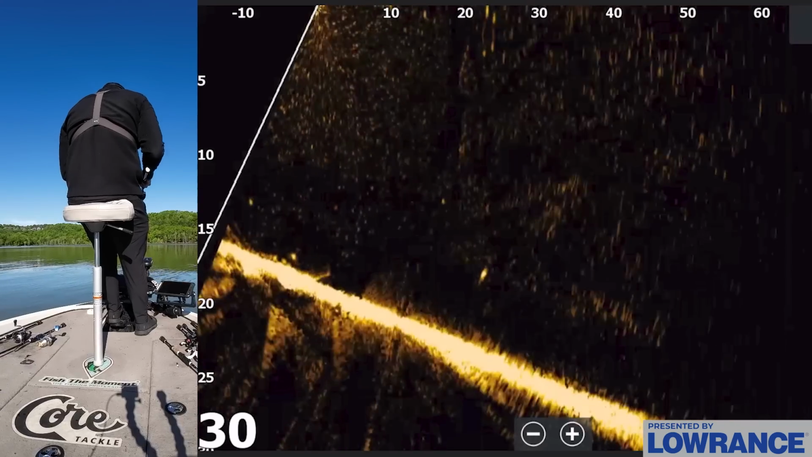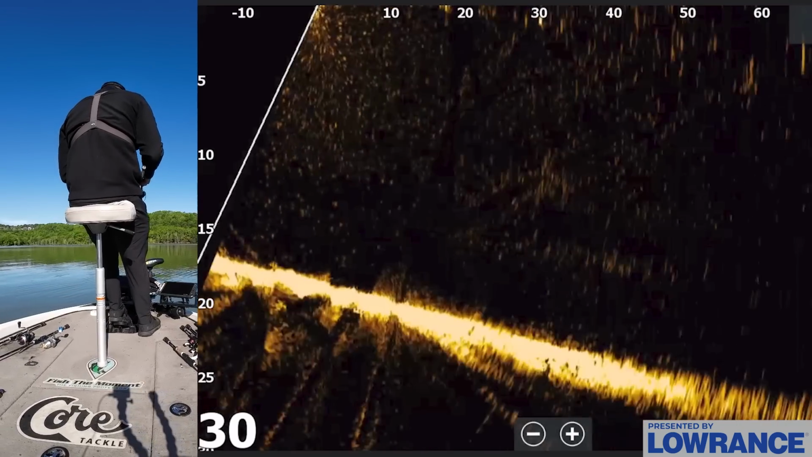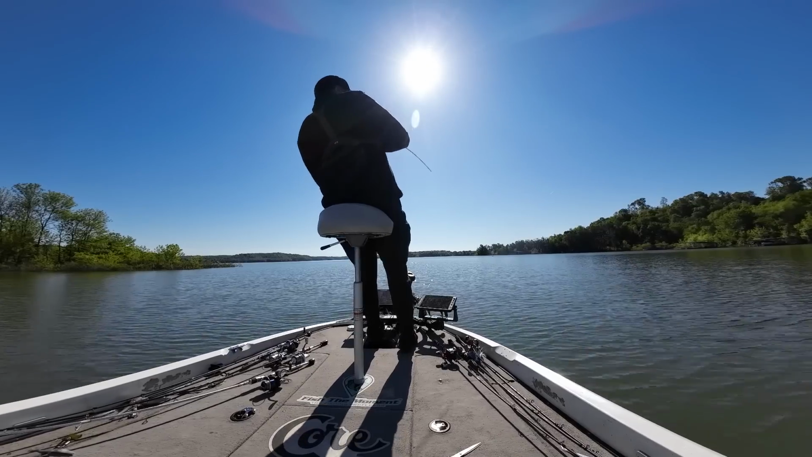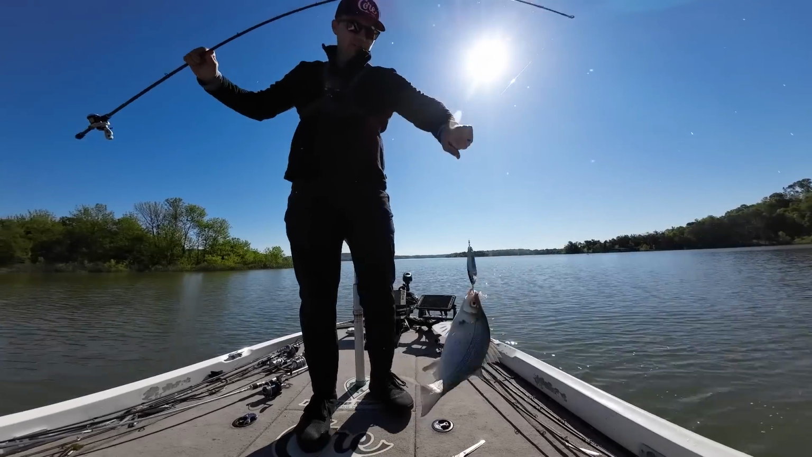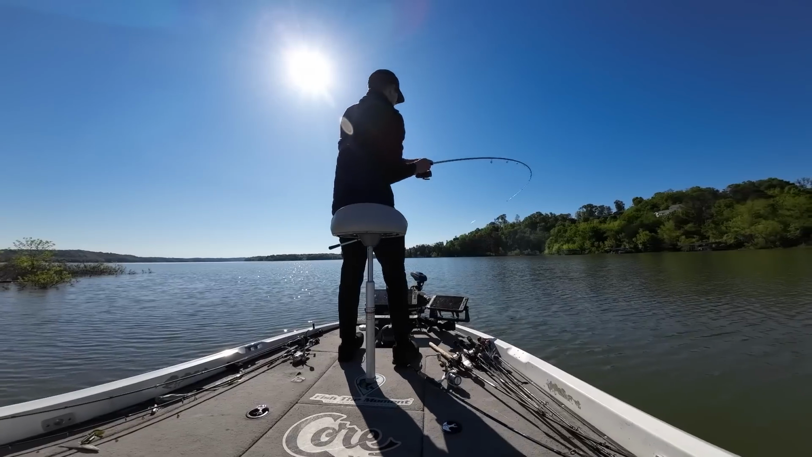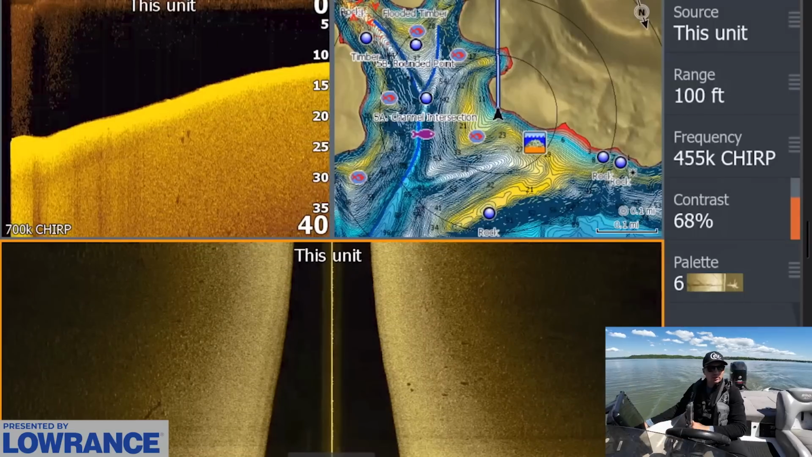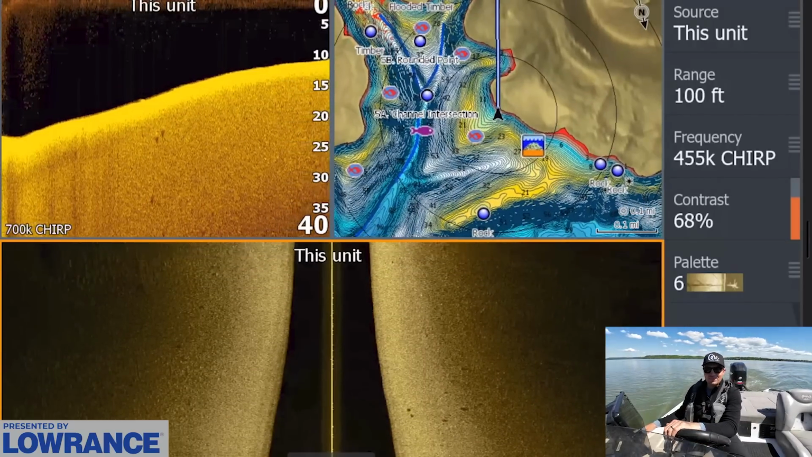Don't know what happened there. Didn't get it, okay. Let's spin back around. Let's keep rolling. After catching those 2 nice bass, I caught a few more striper and also lost a decent largemouth, but I felt like the area was starting to slow down, so I wanted to relocate and find another similar shad spawn area that may have a few more active fish.